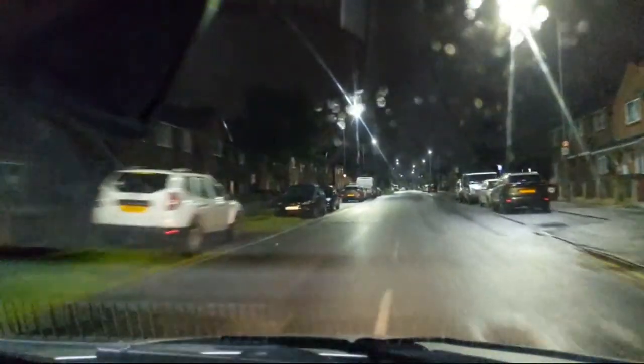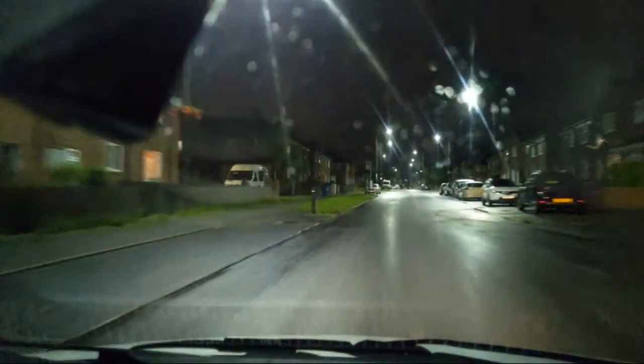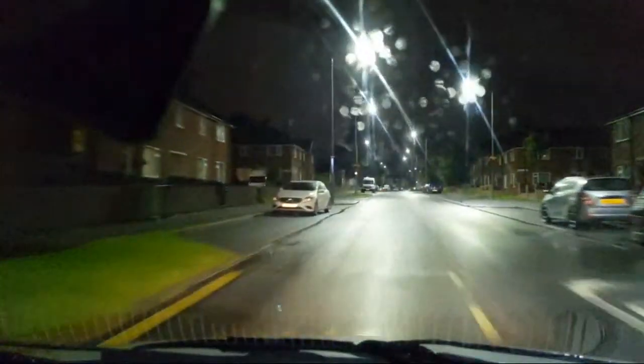So there you go, your late night drive. Got back just before 11. It's 22:56, 14 degrees, and it's the 17th of the 8th, 2021.